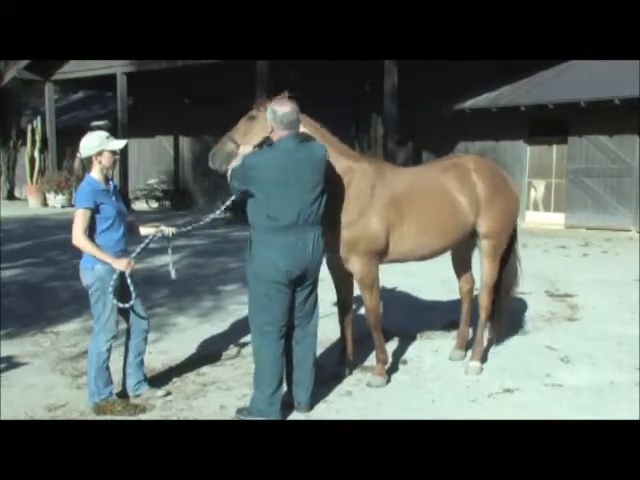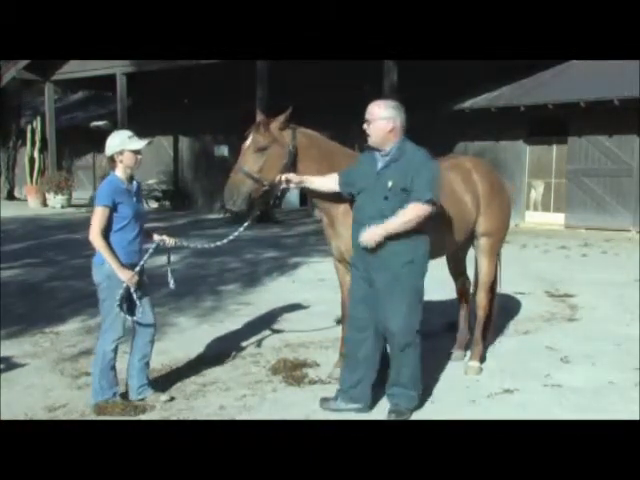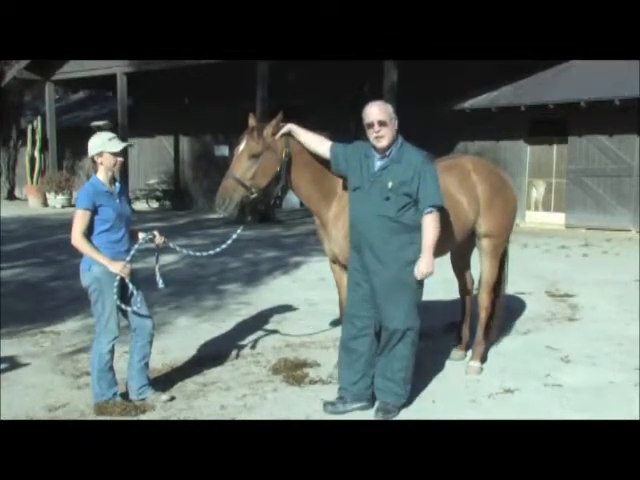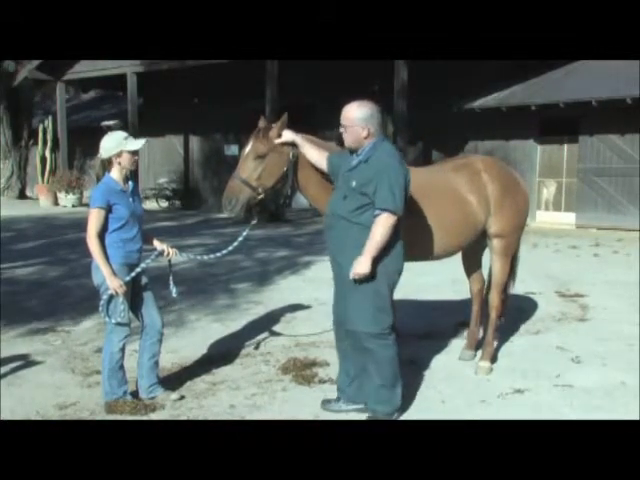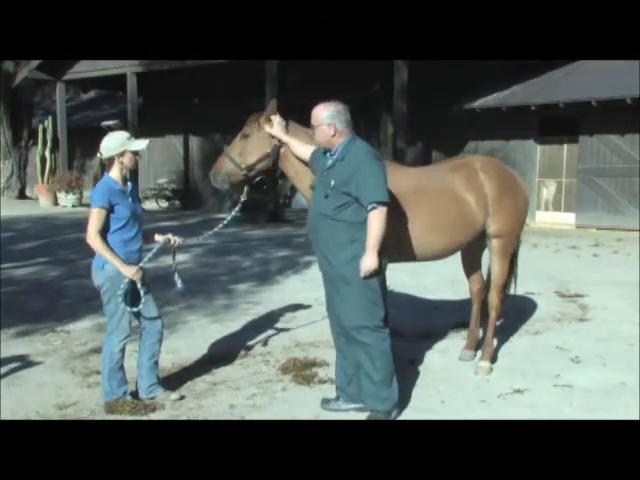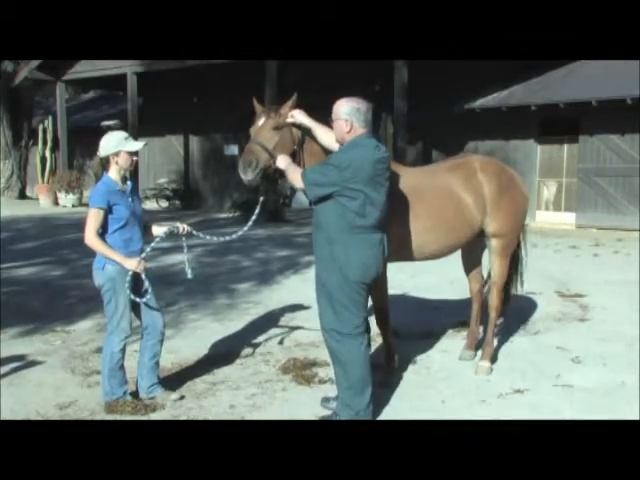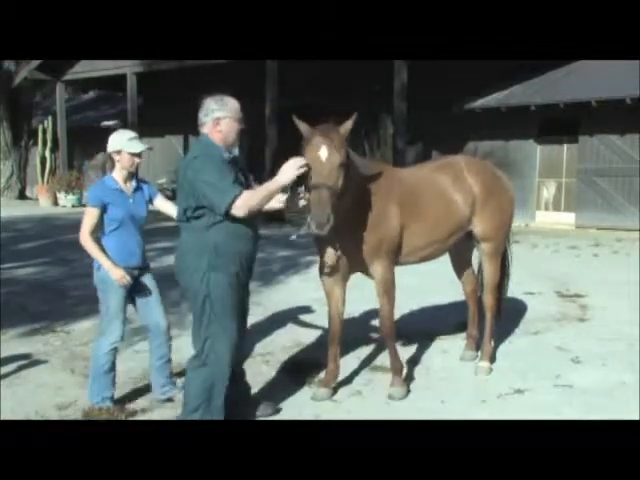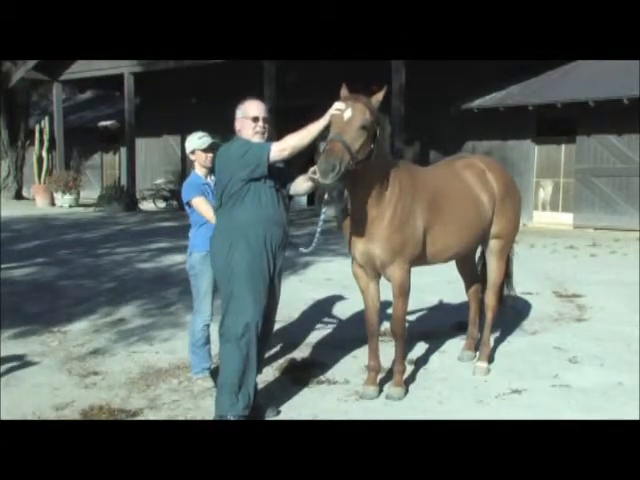See that? I just barely touch him behind his ears and he's throwing his head. To find out whether this is a neck problem or a hip problem, I want to find out where he's most sensitive. There's a point right underneath the ear. If I push on that, bear my thumb in there, look at him throwing his head away. Now I'll go to the opposite side and do the same thing. He's not moving his head.